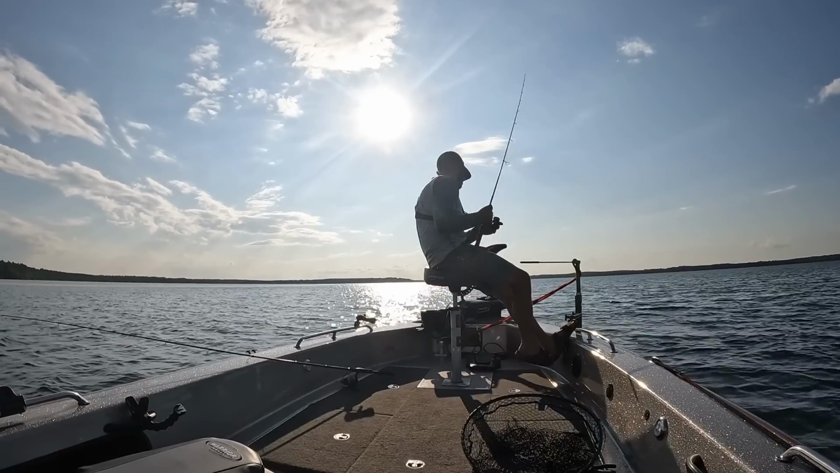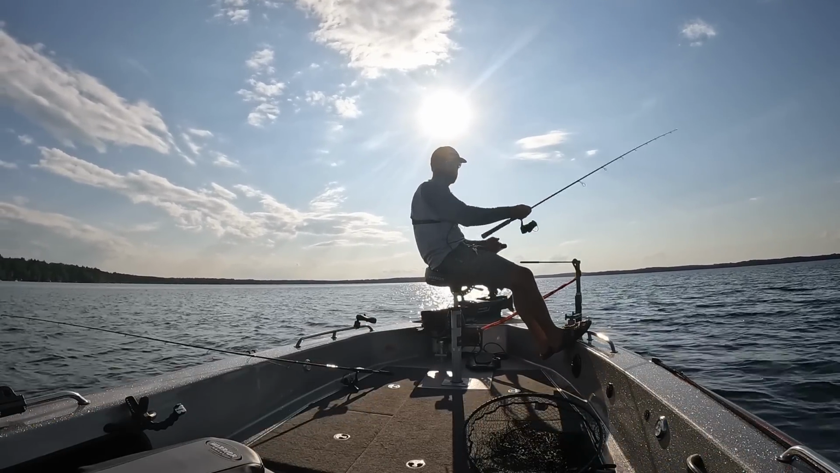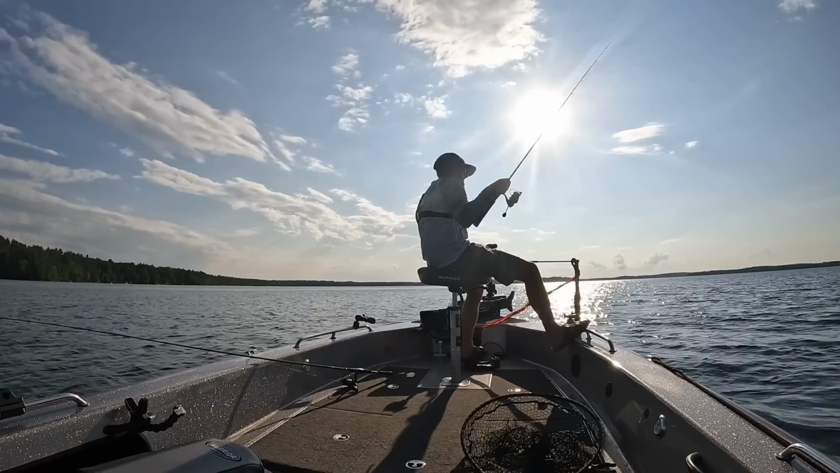Not a lot of reeling going on. So I'll get the bait out there and just do a lot of this. And I like to keep my forearm kind of on the rod like this, because it helps me when I do go to crack again, not to get completely limp wristed, right? If a big walleye does decide to bite.